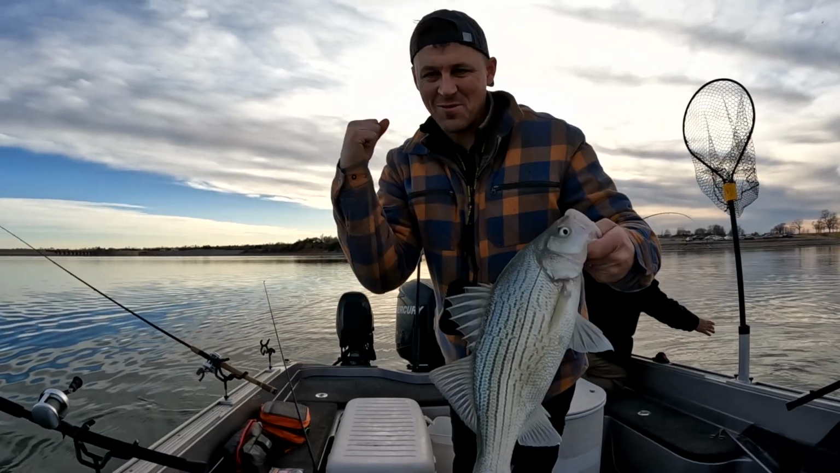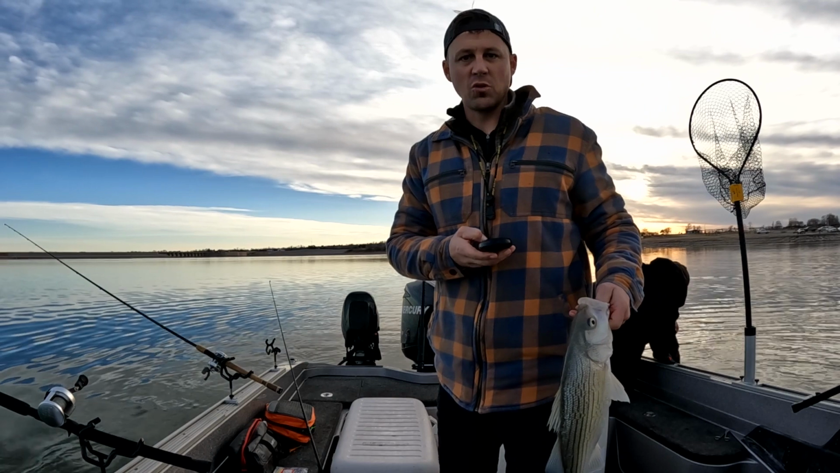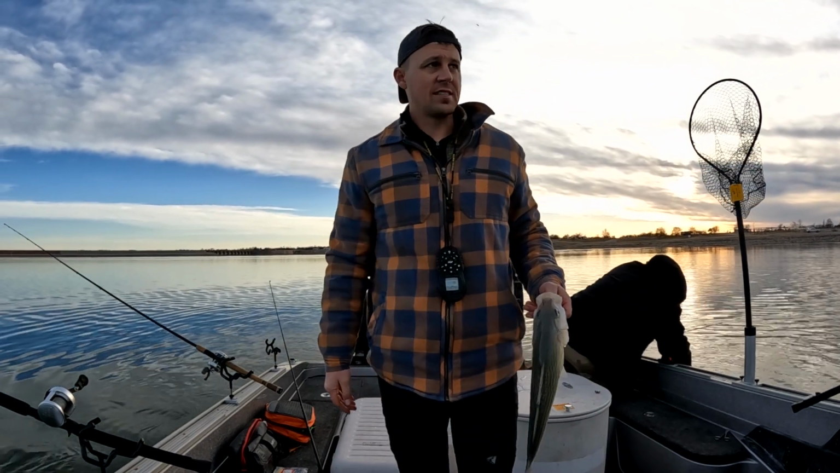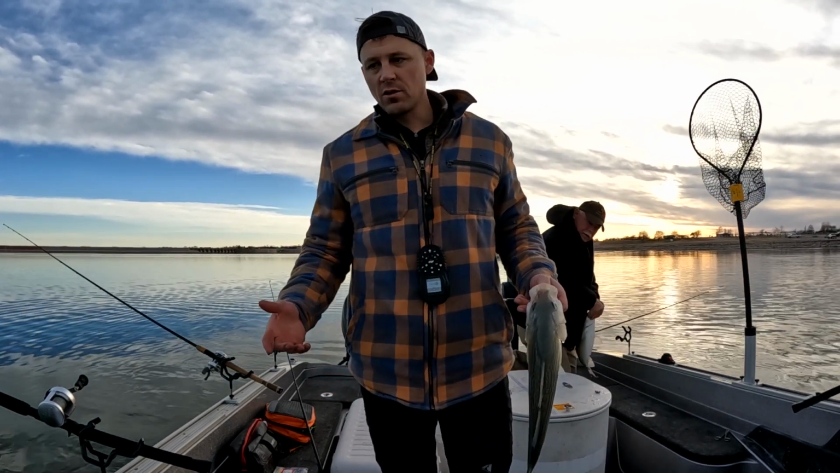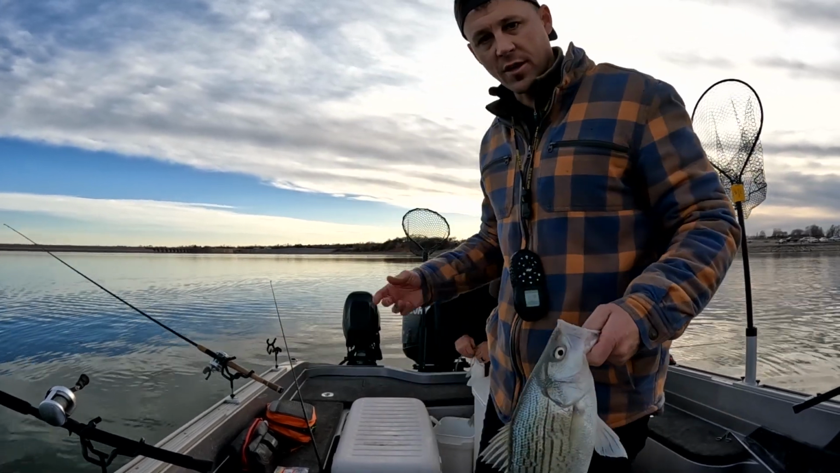Little guy, but man, we are on him. All right, guys, feel so good after so long not being on fish. So you know how it is, guys. You lose confidence in the lakes you're at, but man, sometimes it's just the right bait, the right color, the right time of day. Like right now, I have a feeling this is when they're starting to turn on and feed.